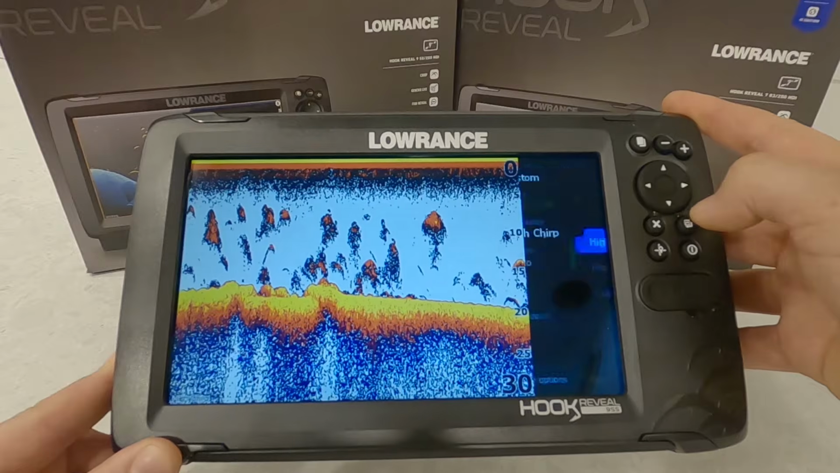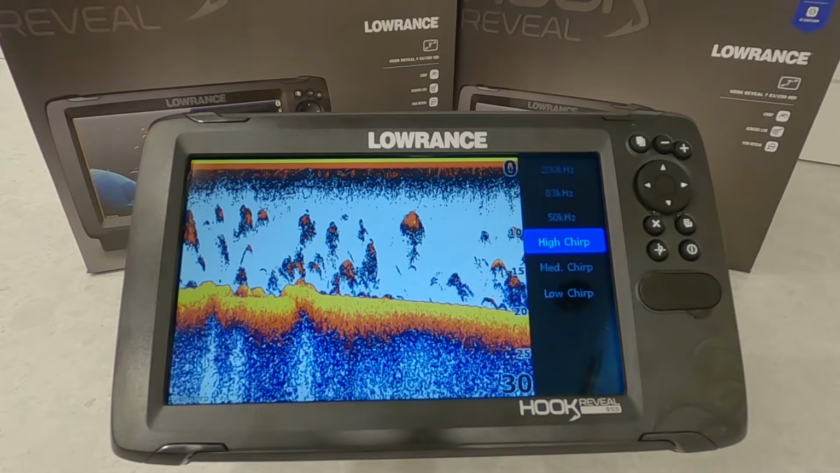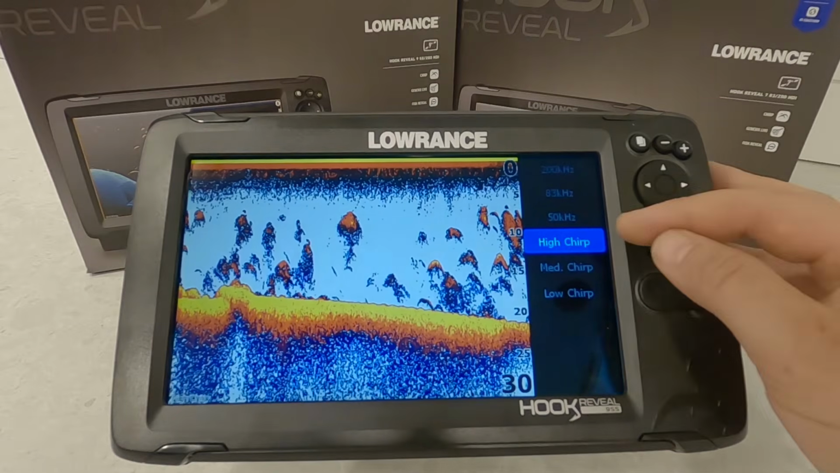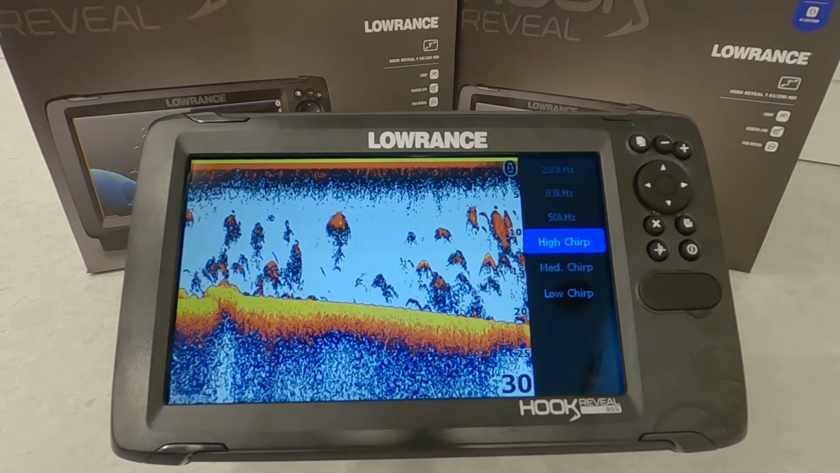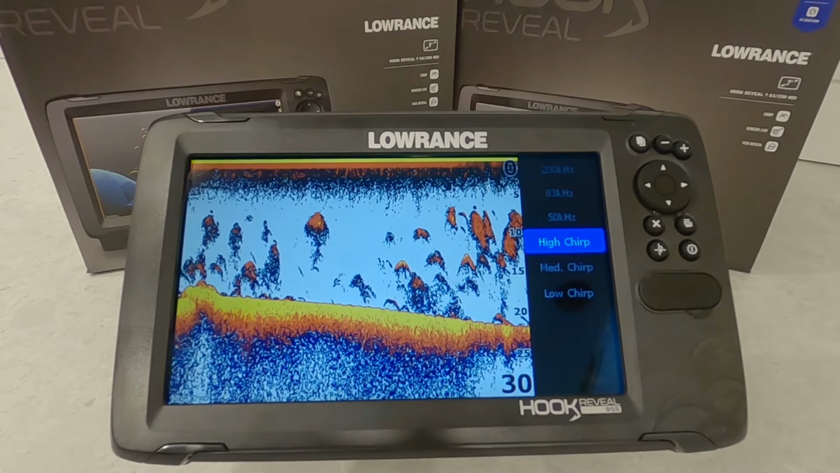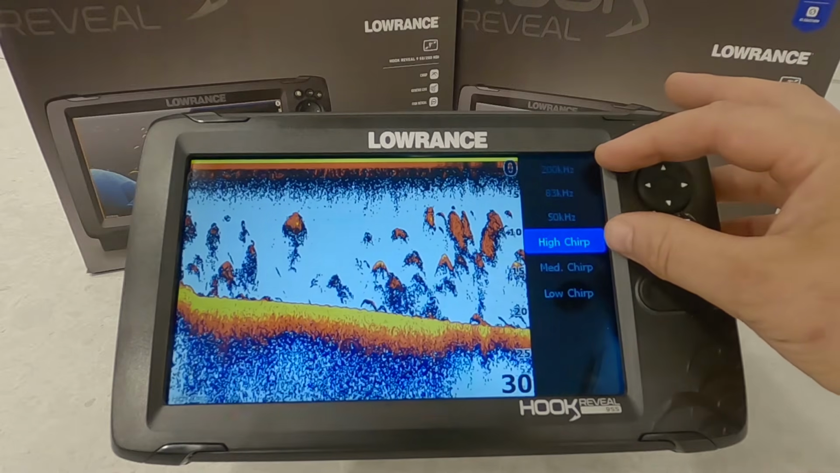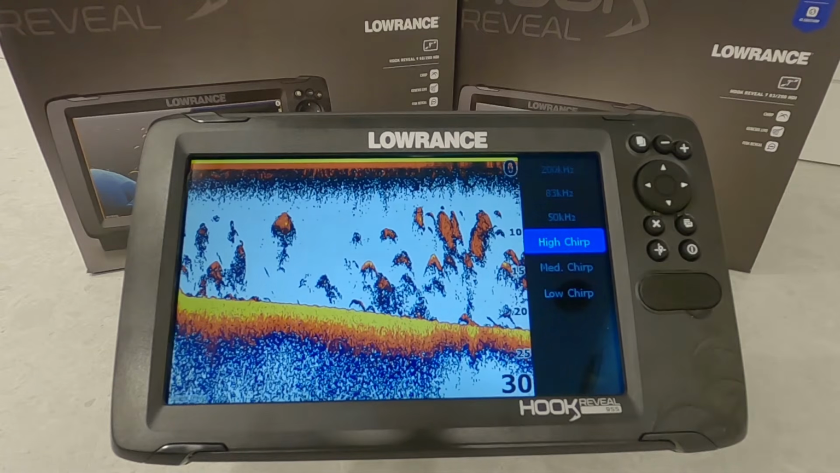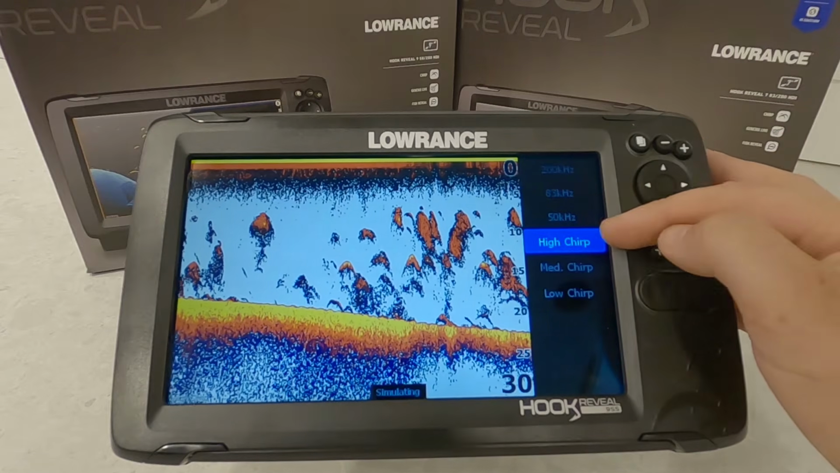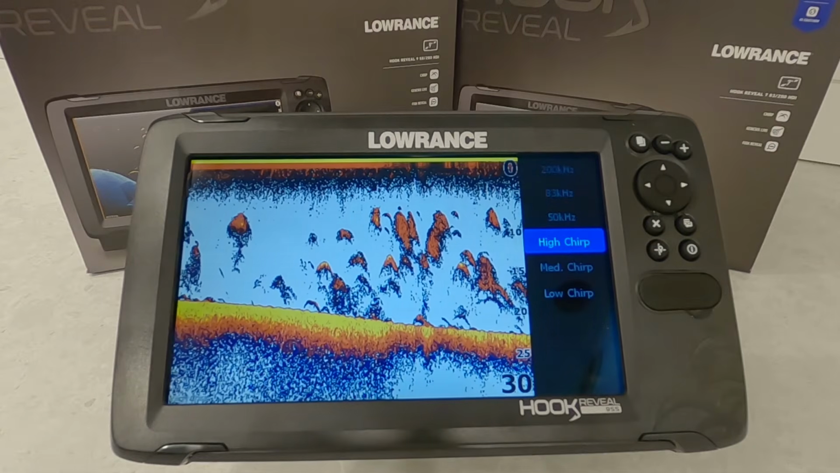Frequency here, we have a few different options. This is going to be dependent on what transducer you have connected. So if you bought the unit with the split shot or triple shot transducer, you're going to have high chirp and 200 kilohertz. If you bought the one with the HDI transducer, that's 83 kilohertz, you'll have medium chirp and 83 in addition to 200 and high. If you bought the 50 kilohertz transducer, that's HDI, you'll have 250, high chirp, and low chirp. So it all depends on what transducer you have to what option you're going to get.